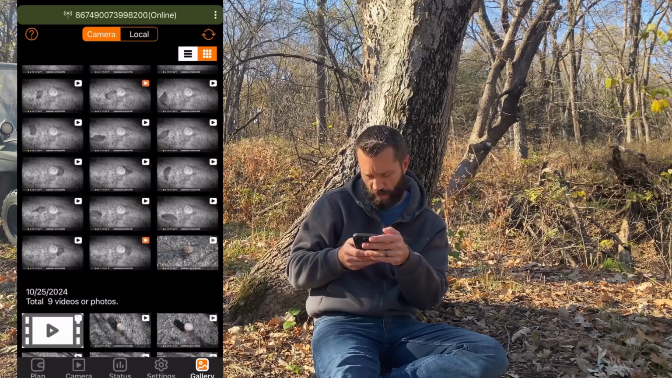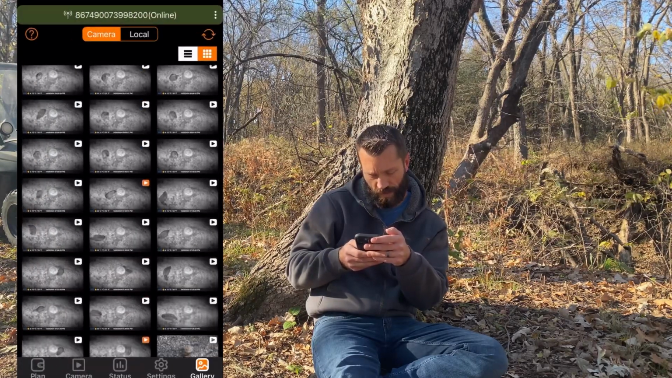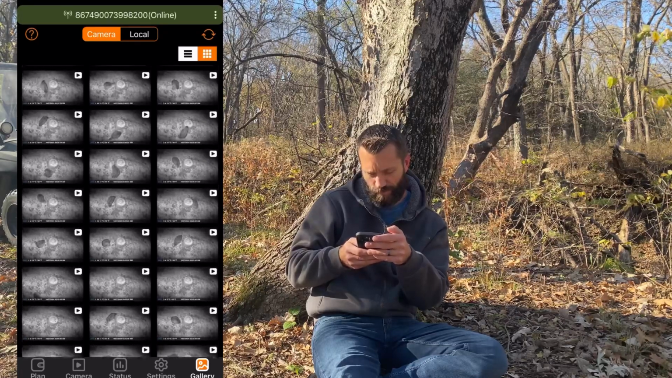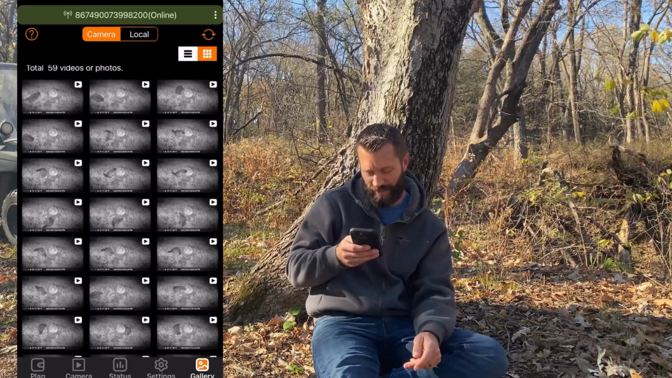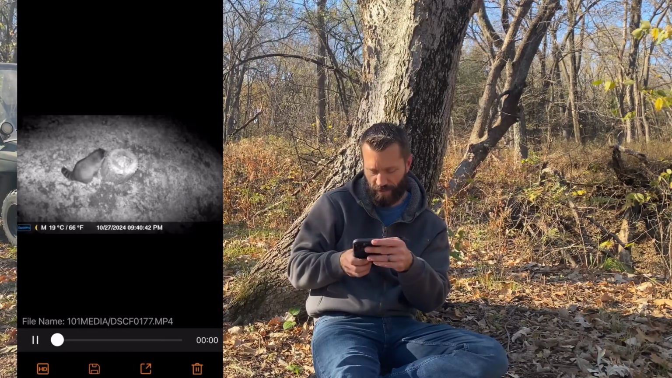Tons and tons. There's the new peanut. So there's the peanut butter. That's when I came back with peanut butter, the stick. Coons, coons, coons. More and more coons. Look at that guy. He's about to get on the stump. I think he's gonna climb it.